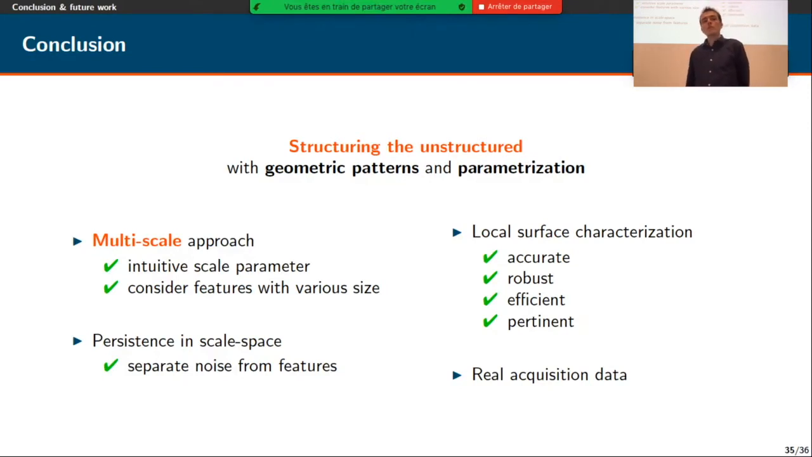We also propose persistence tools in scale space in order to pertinently separate noise from features. And finally, we also propose different fundamental characterizations of surfaces that are accurate and robust, and that are efficient thanks to our multi-resolution representation.